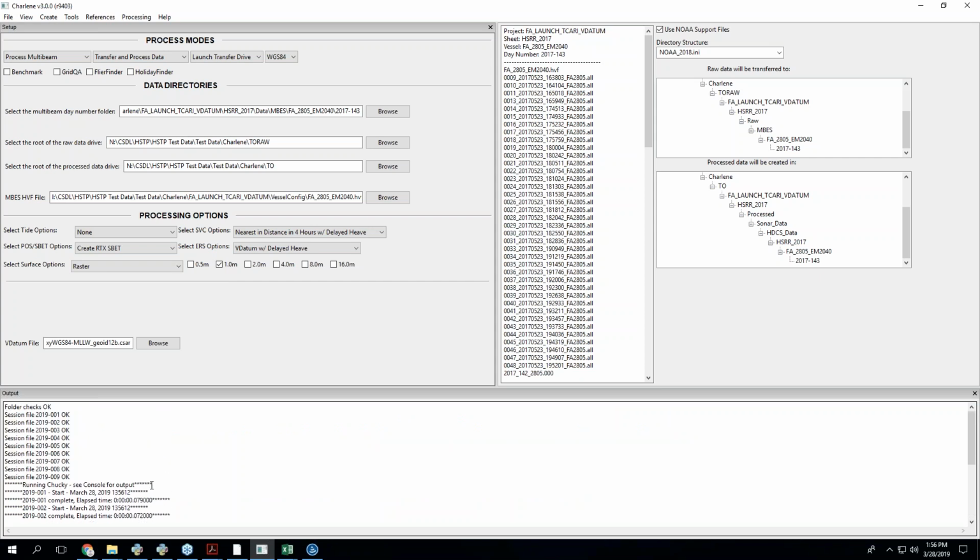Oh yeah, I didn't find the data. Anyway, I didn't set this up for an actual run, but what it does is it checks each session file, makes sure they're OK, and then runs Chucky for each day. Its elapsed time is 0 because I didn't find the data, since I have been changing a few things around here. But it's going to do each of those individual sessions sequentially.